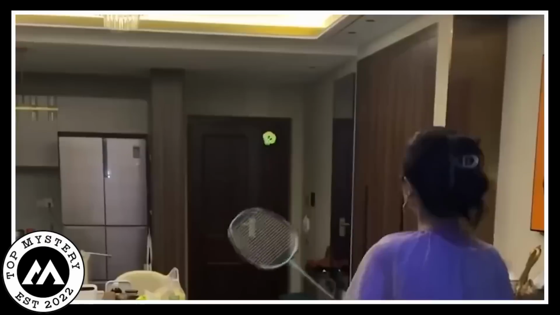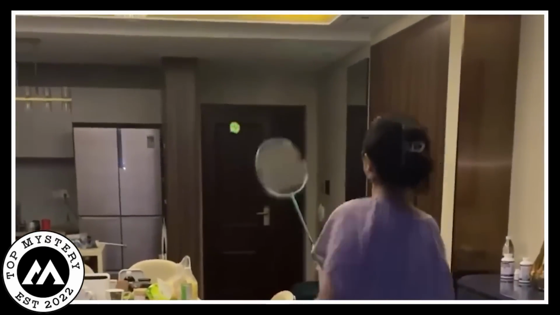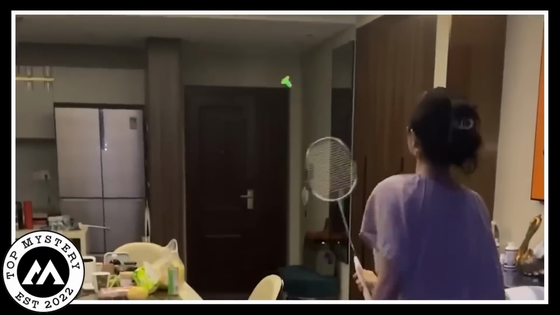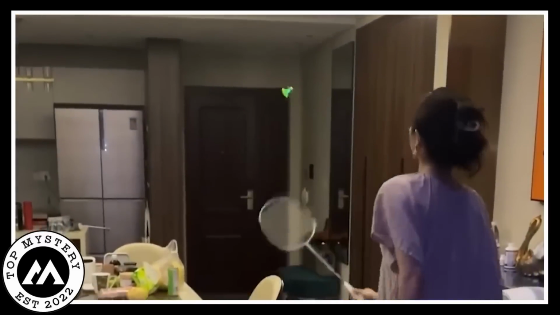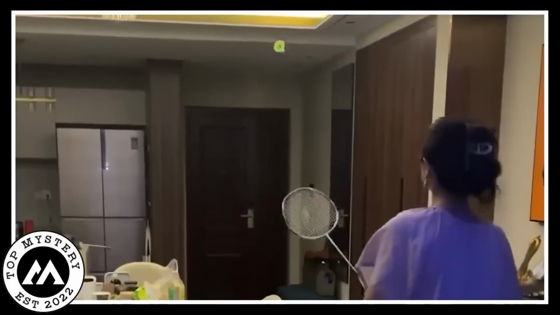A scary apartment. In a beloved apartment, a spooky mystery unfolded before a camera's lens. A young girl played badminton alone, but the shuttlecock moved as if by invisible hands. The room felt eerie and questions lingered. Was the girl real or from another world?